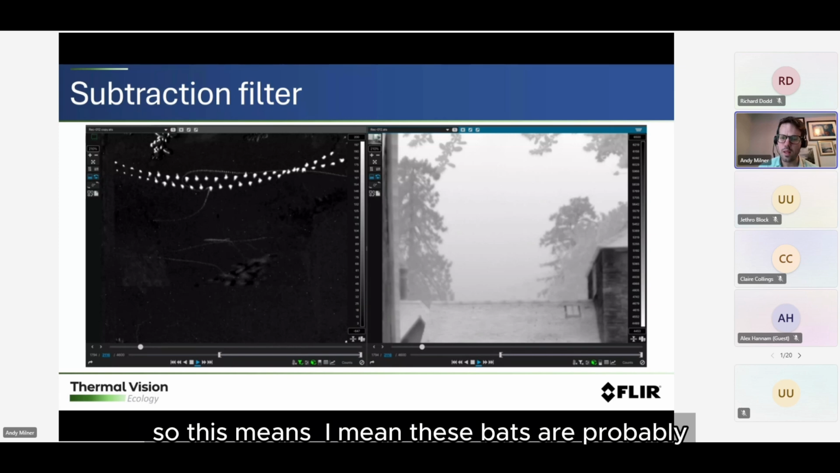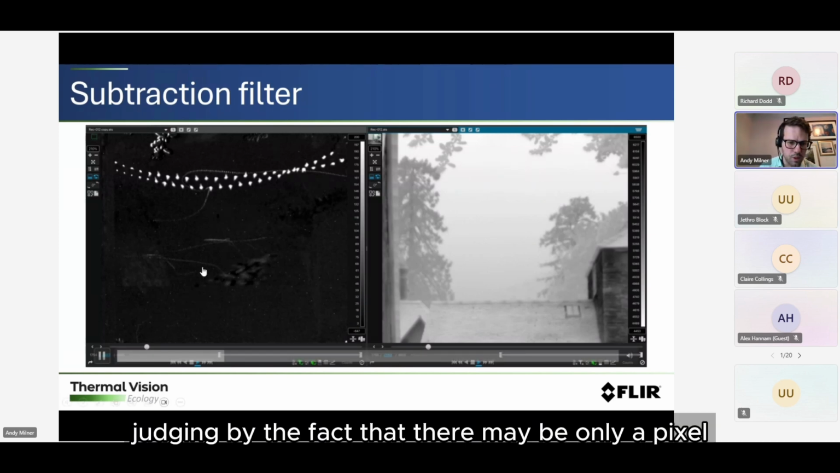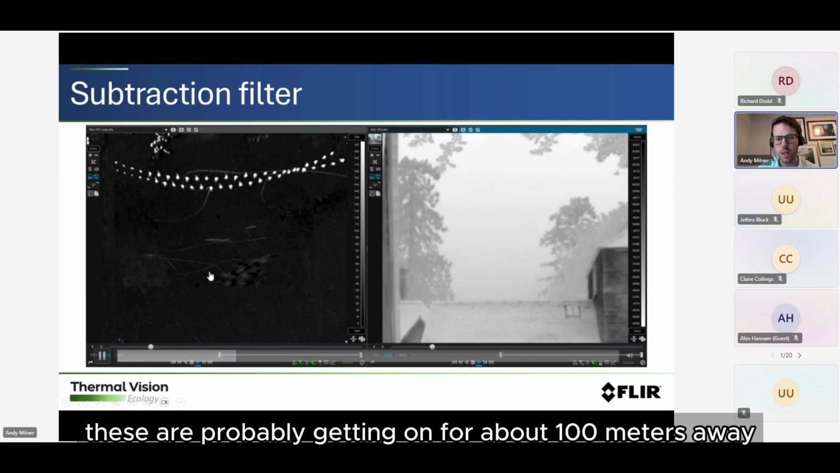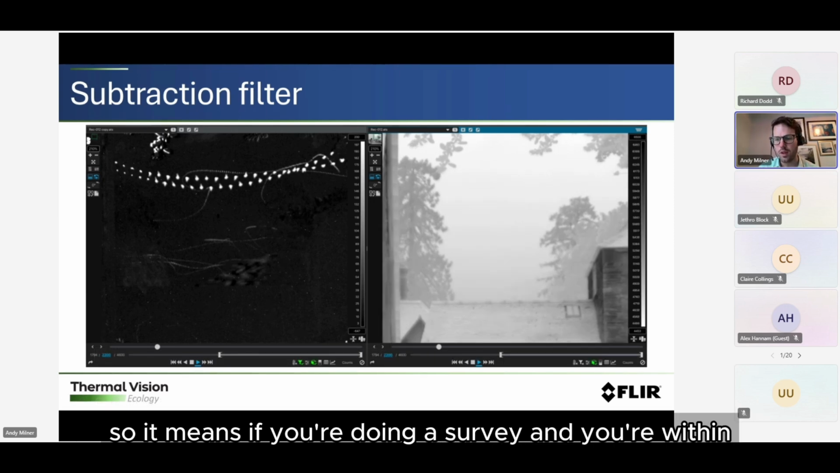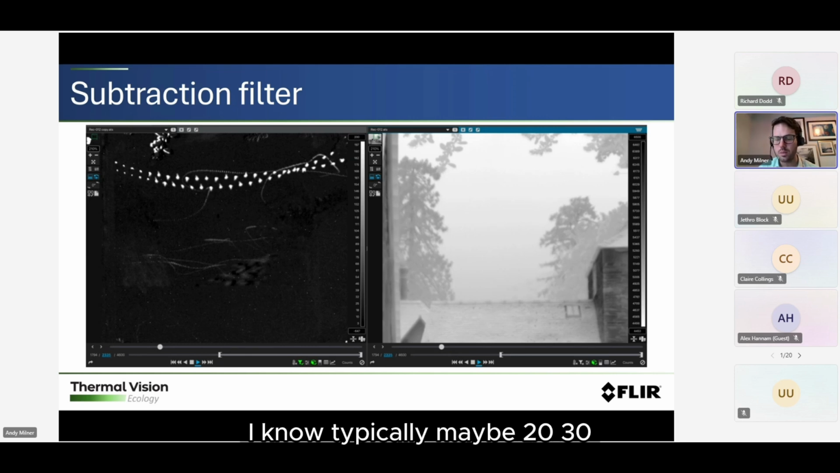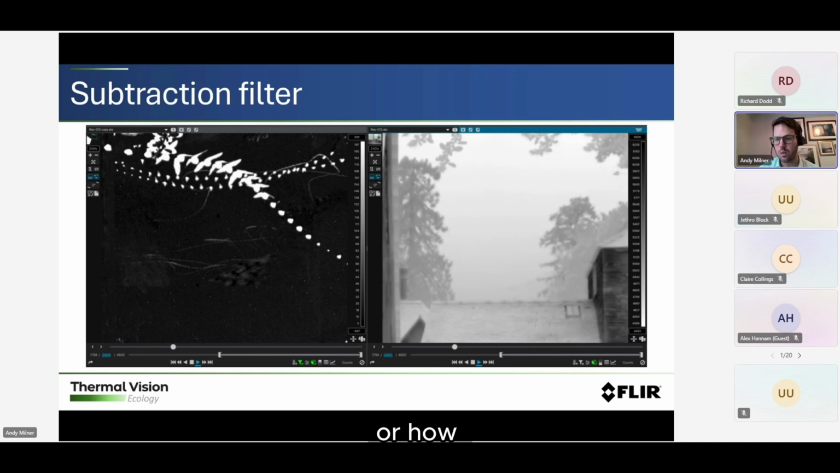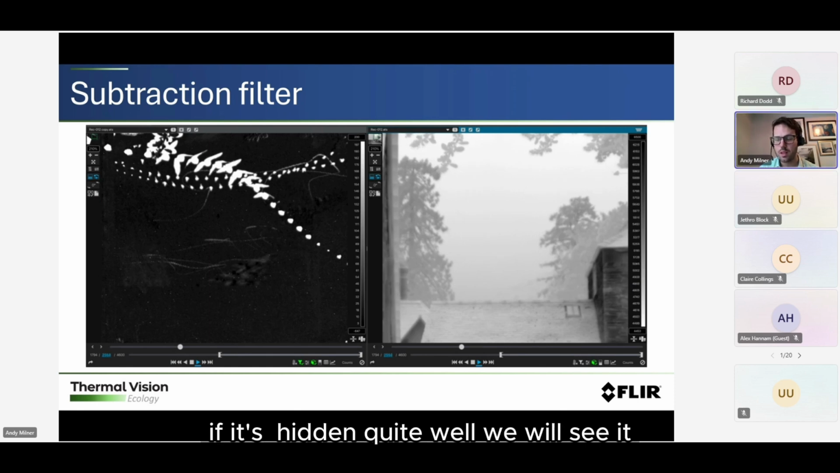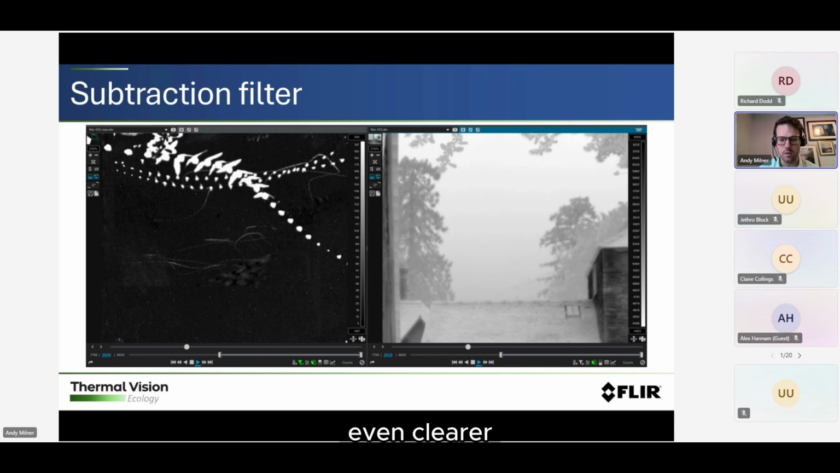Judging by the fact that they're maybe only a pixel in size, these bats are probably getting on for about 100 meters away or more. So if you're doing a survey and you're within, typically maybe 20, 30, 40, 50 meters, if there's a bat there, we will see it, no matter what the temperature is of the building or how small the bat is, or if it's hidden quite well. As you can see here, the closer bats show up even clearer.